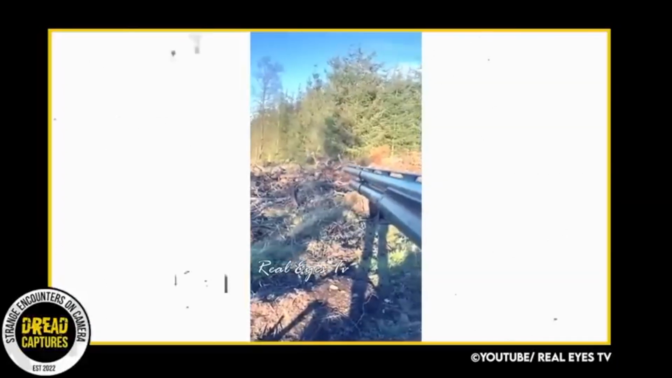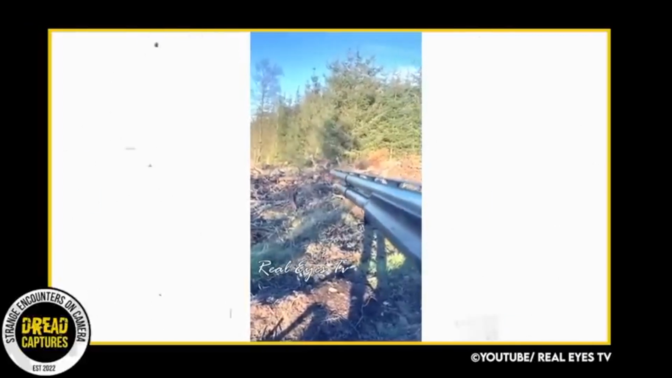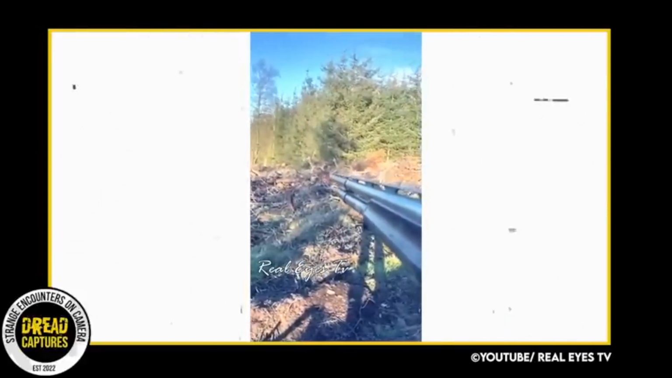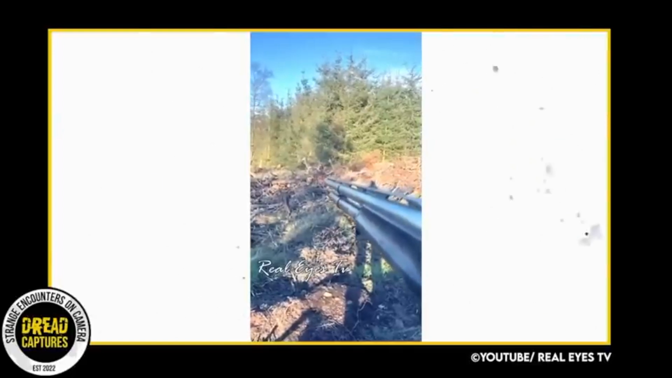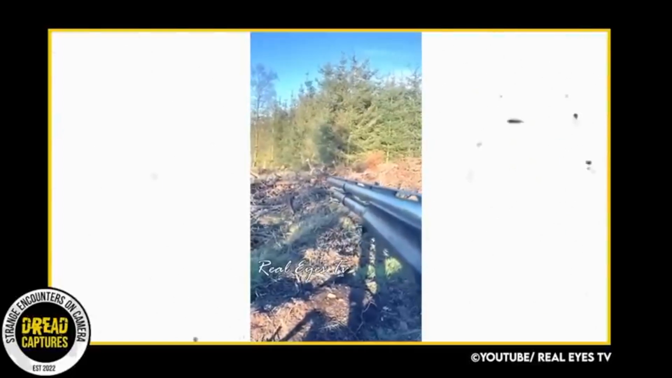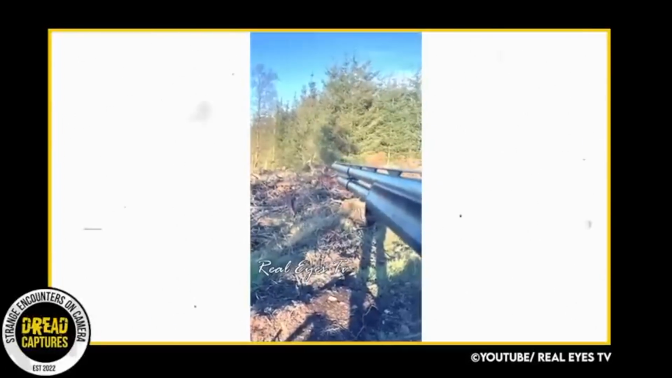As the deer enter our sight, you can see the deer in the background are absolutely focused in on something to the man's left. They are intently watching.